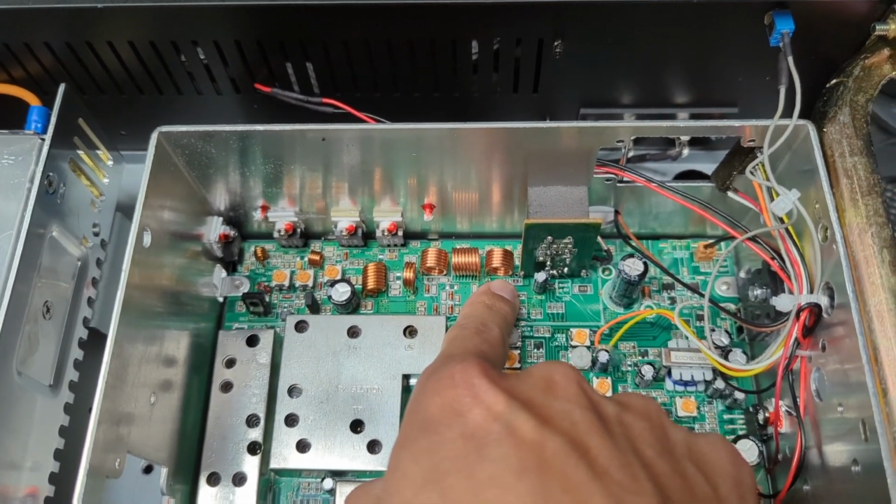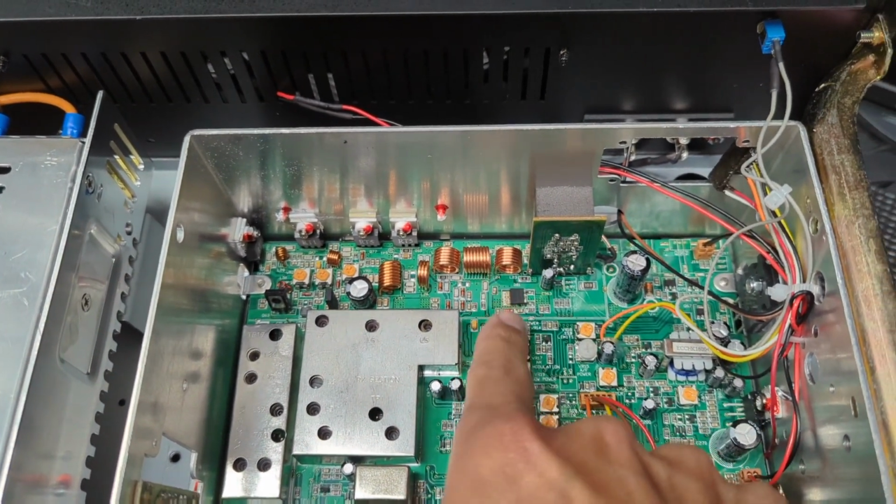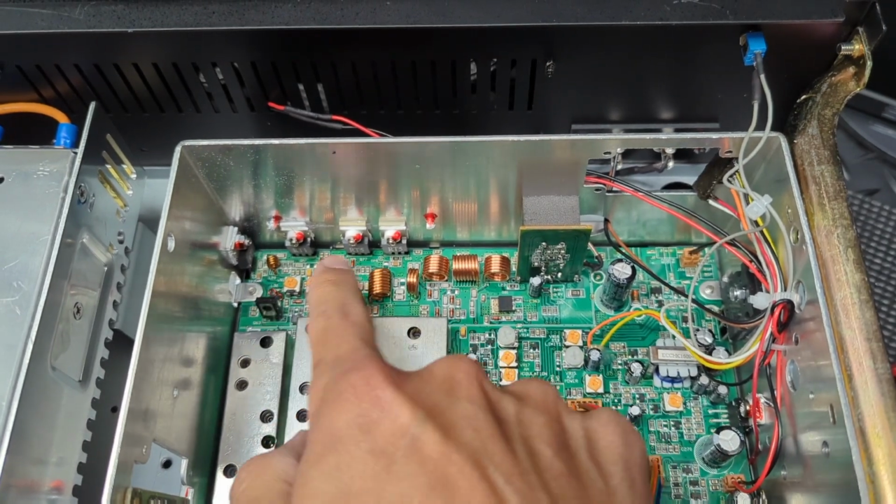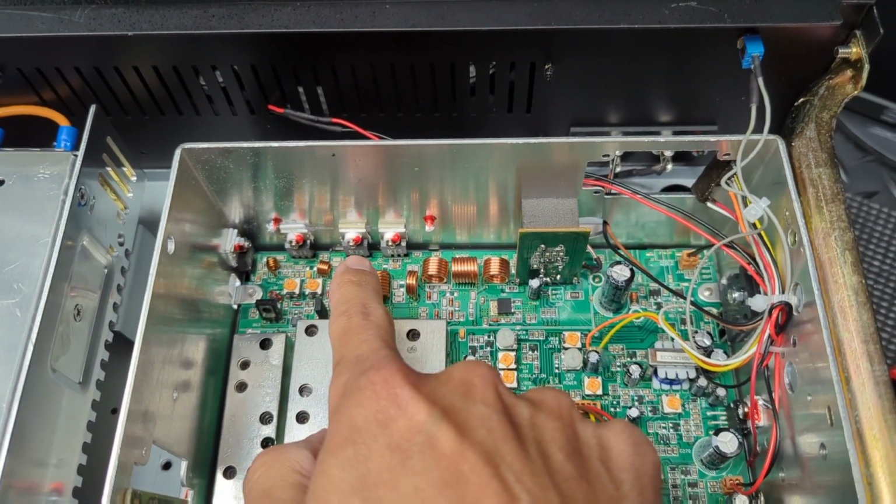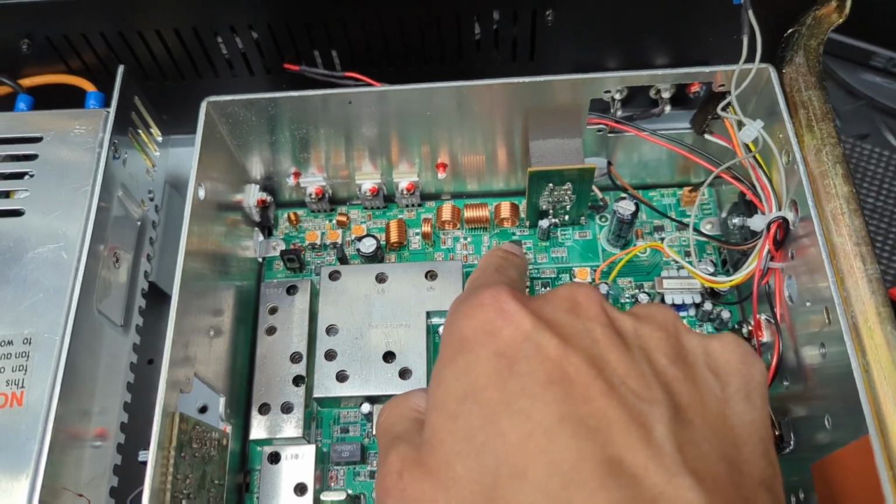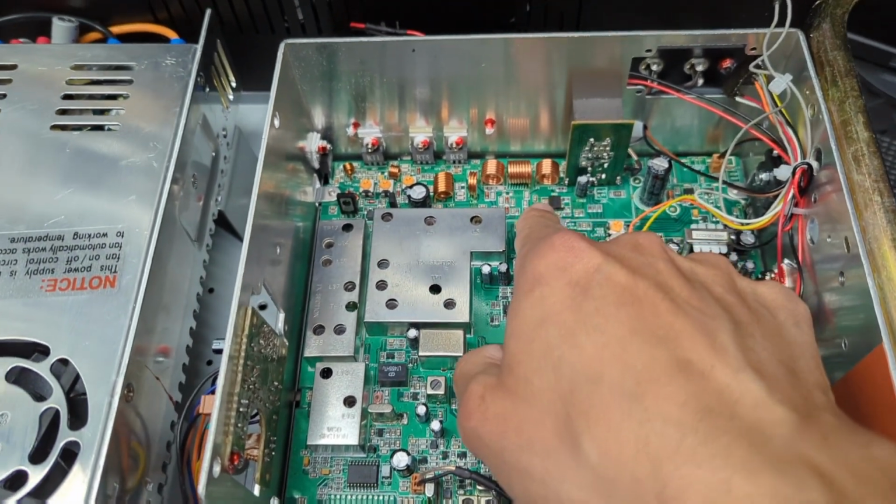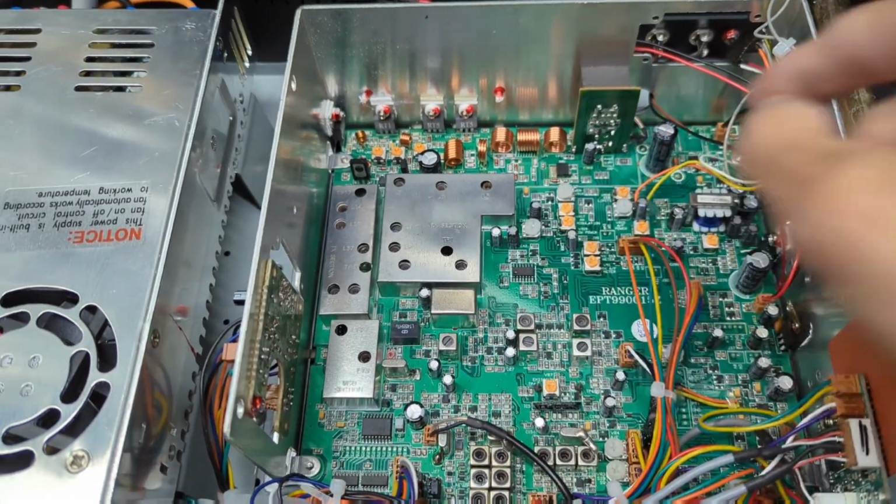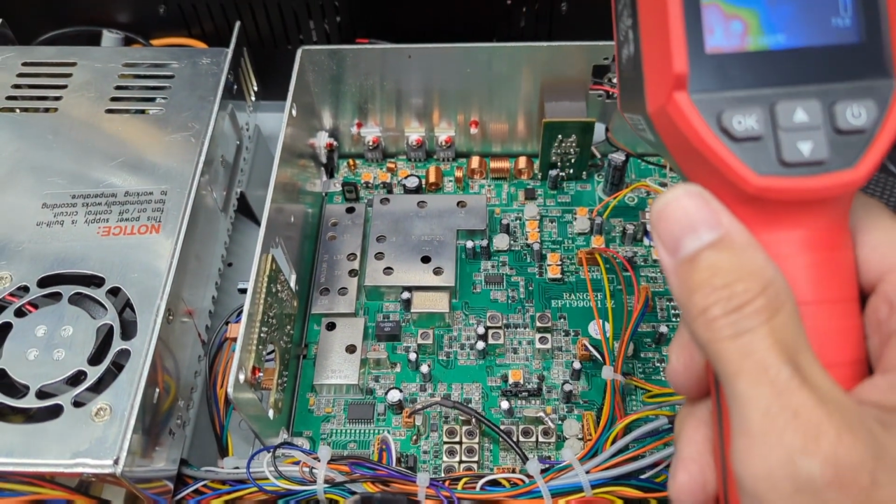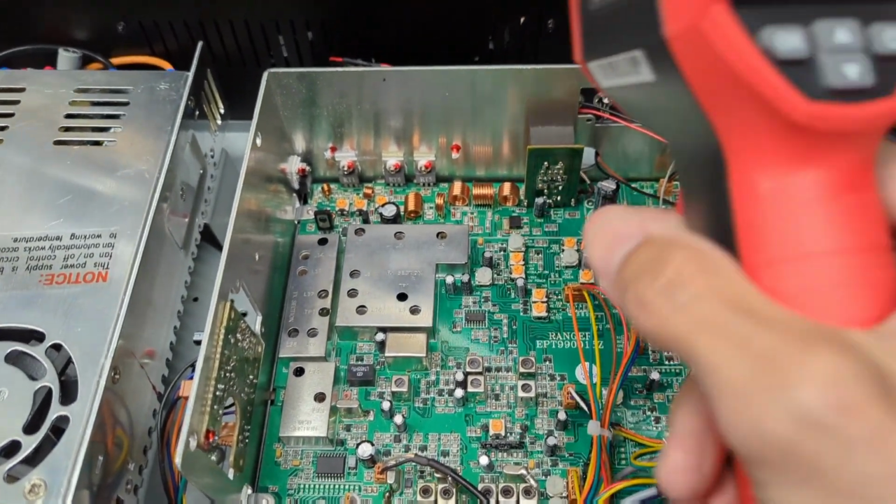Yep. She's hot. She's warm. So either this transistor here is shorted or something's shorted in here in the final section, and it's causing this. This is basically a keying transistor. I've seen these go out before on X9s, Ranger X9s. I've replaced those. I actually have a video out about that.